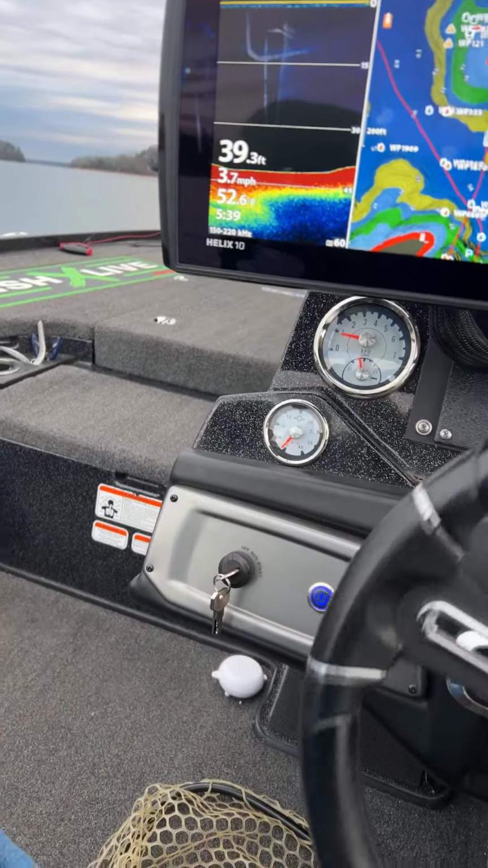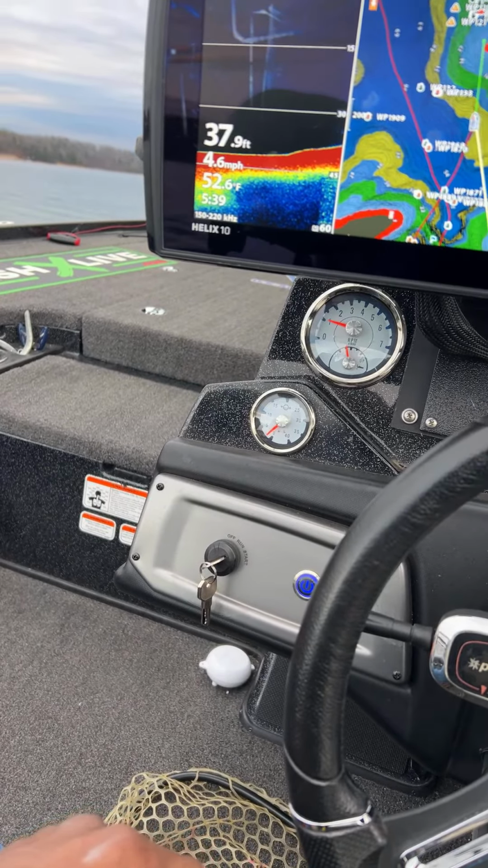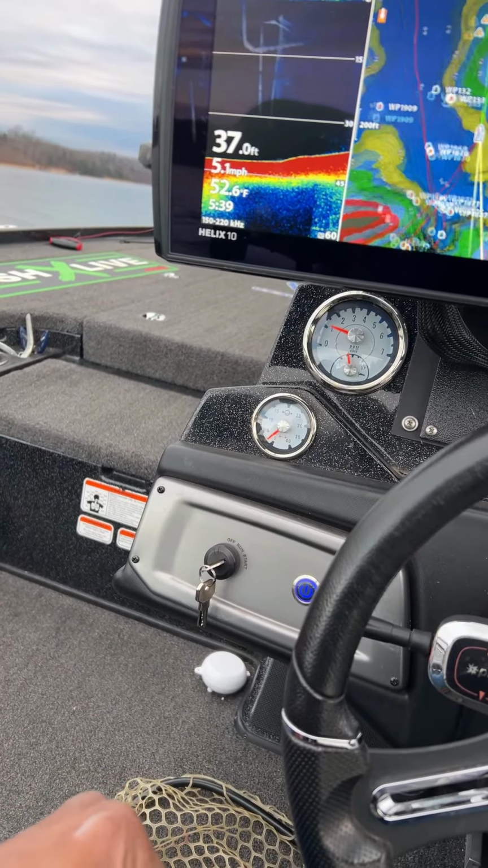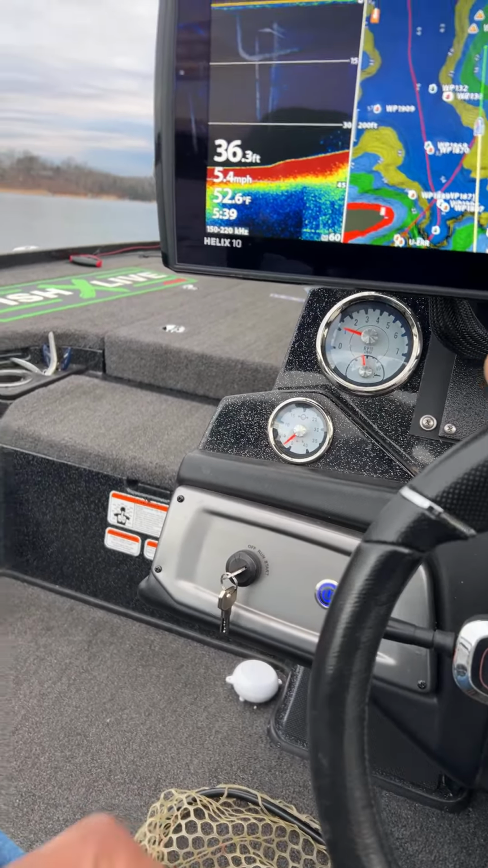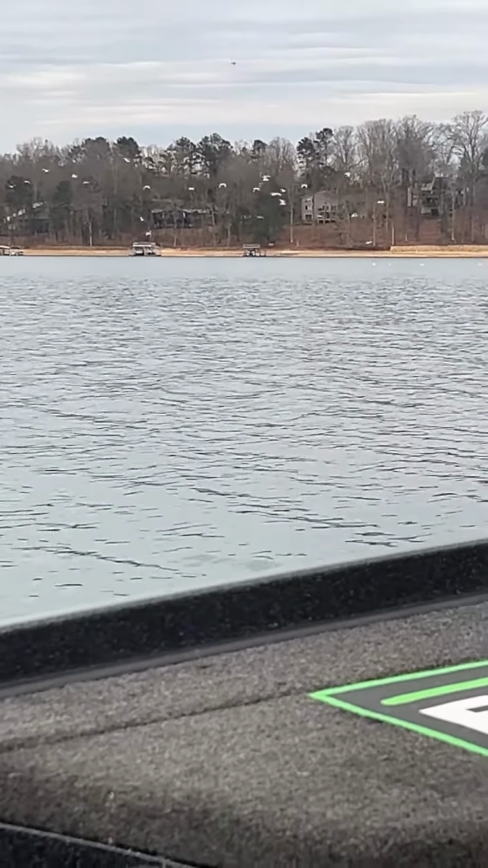We're scanning, looking for bait fish because I wanted to target schools of bass that are following these bait fish around, but I'm not seeing them. I don't know if you guys can see it, but there's a bunch of birds out here. You guys see those birds out there?